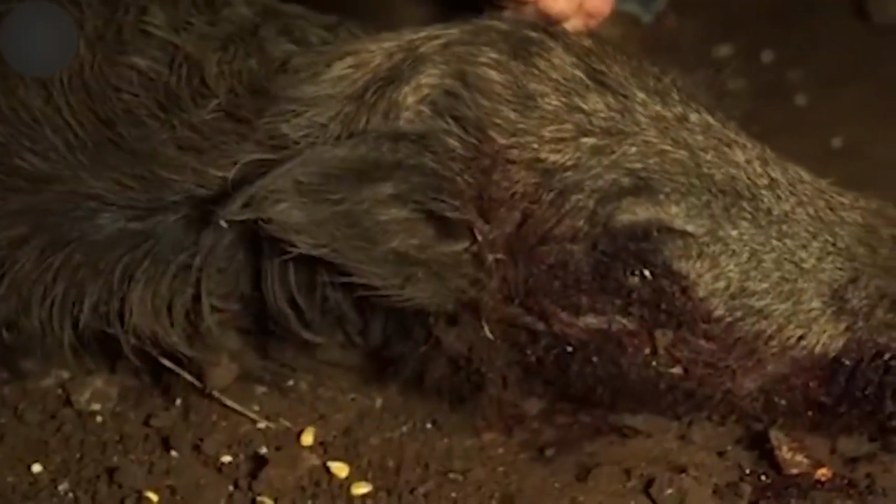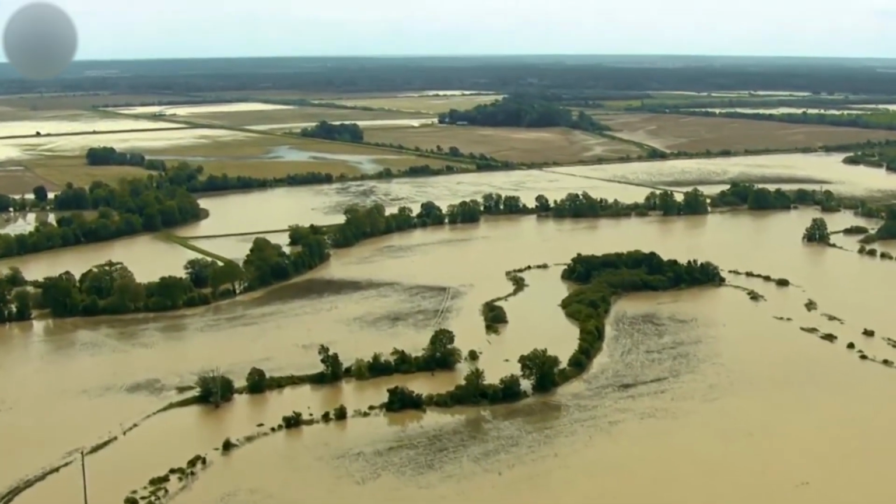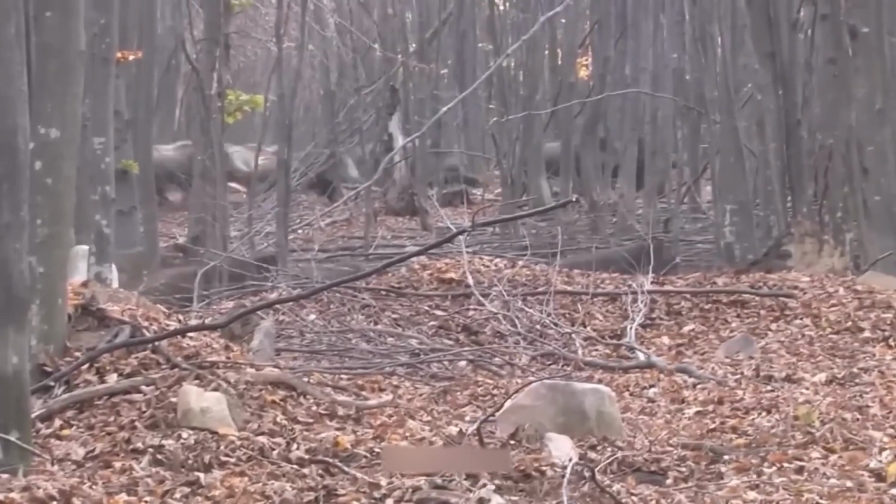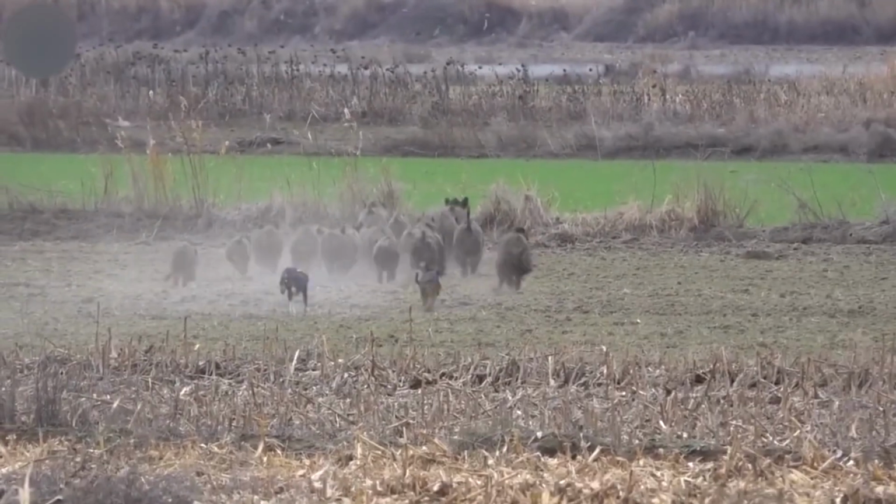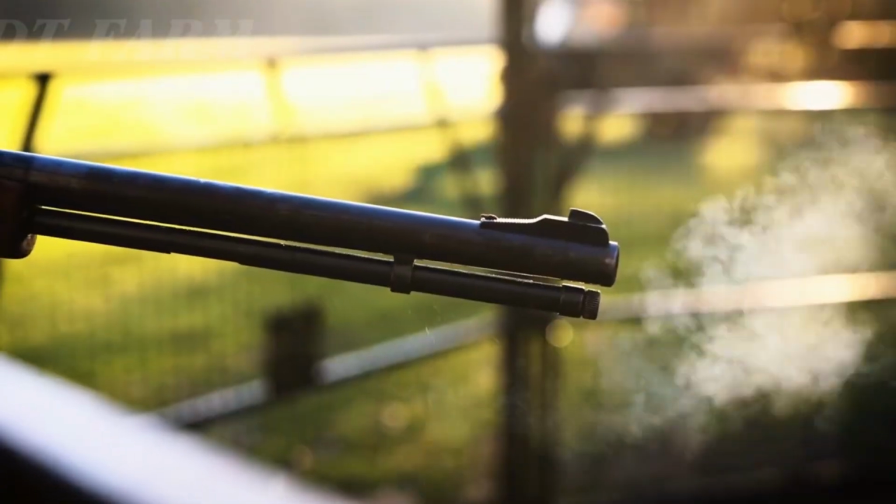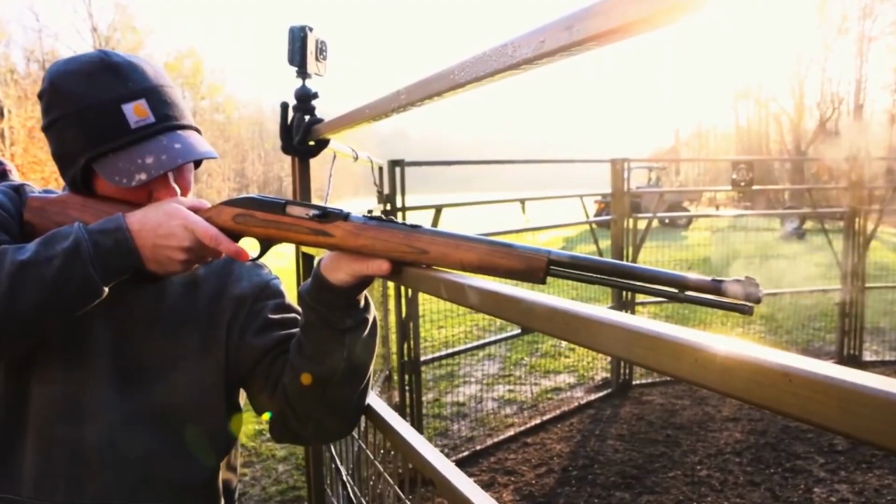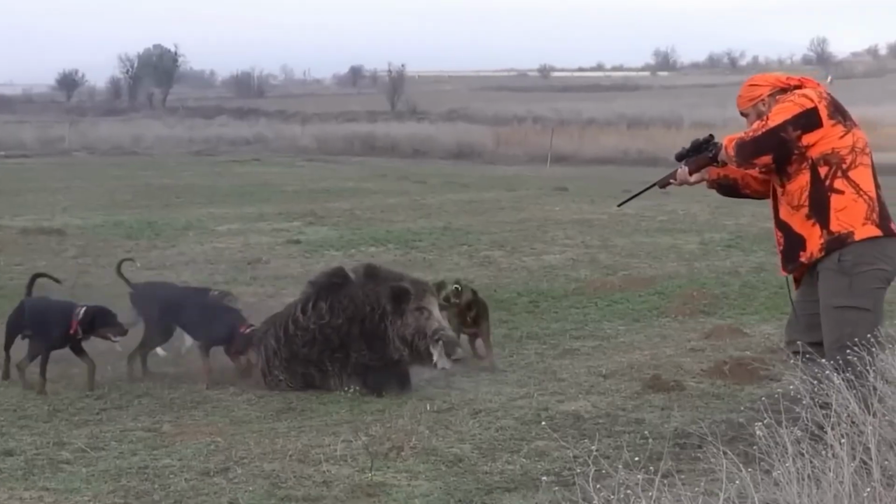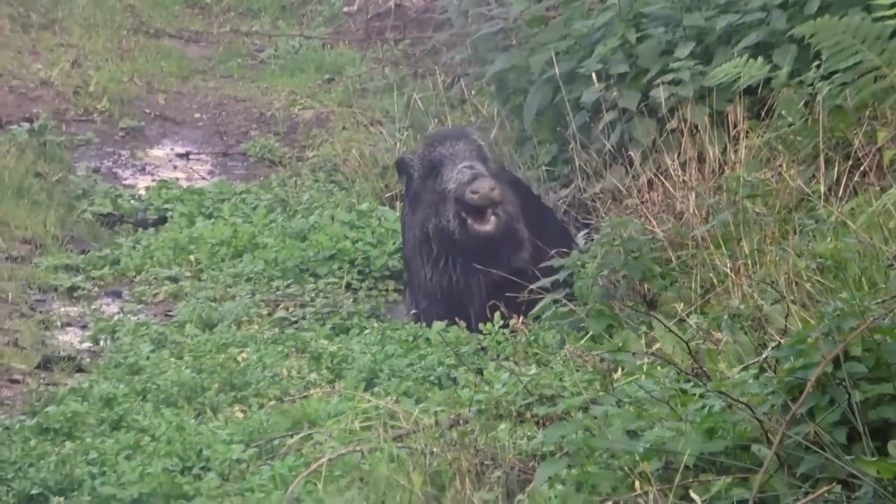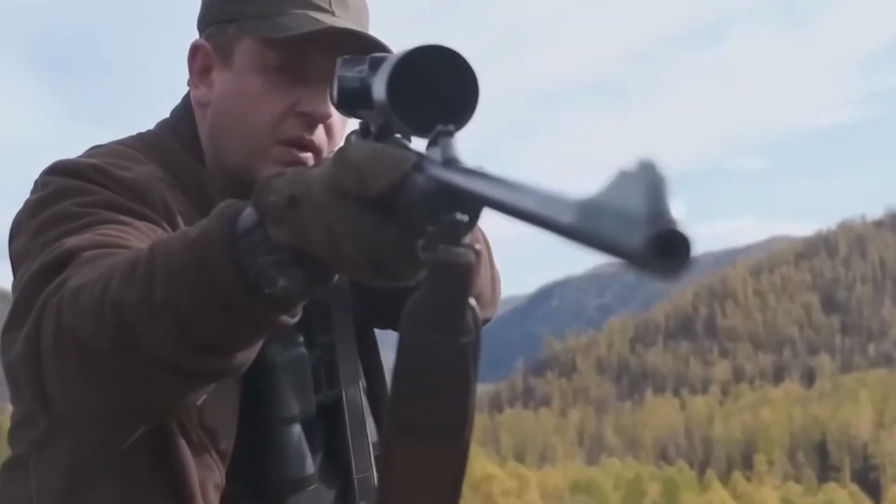We knew if we didn't finish the job now, they'd be back within weeks, leaving an even bigger trail of destruction. Wasting no time, our seasoned hunting crew formed a plan. We split into smaller squads, sealing off every possible escape route. The tallest ridge became our lookout. The climb was brutal. Bare branches clawed at us, and the rocky ground tested every step. Then through the trees, a shadow took shape in the distance. The hunt was about to get real.